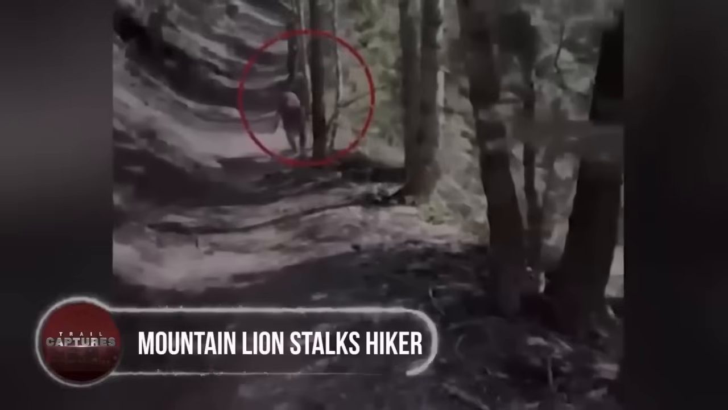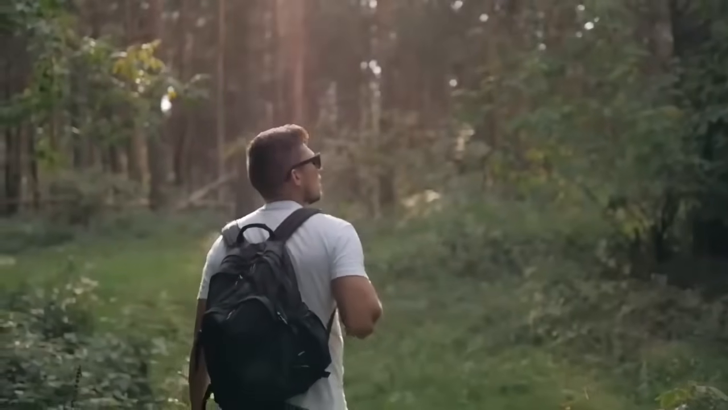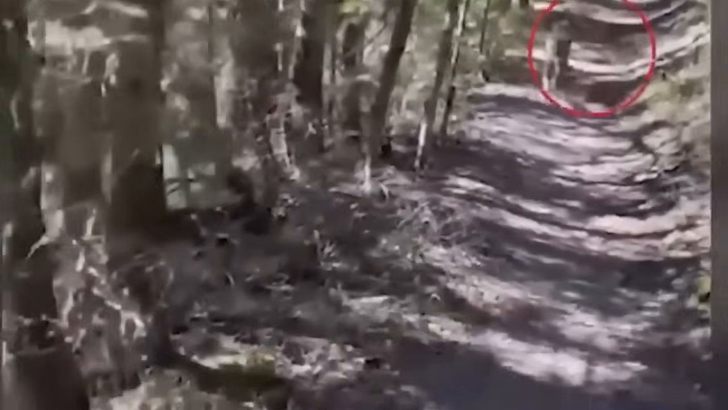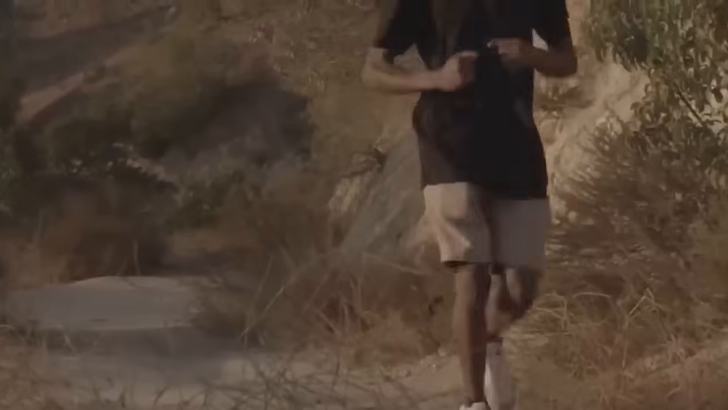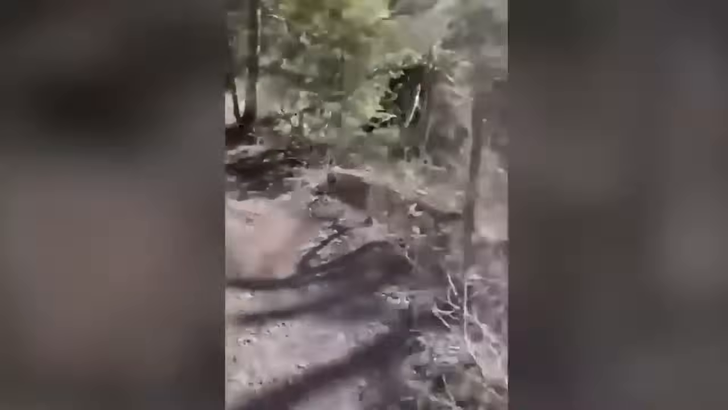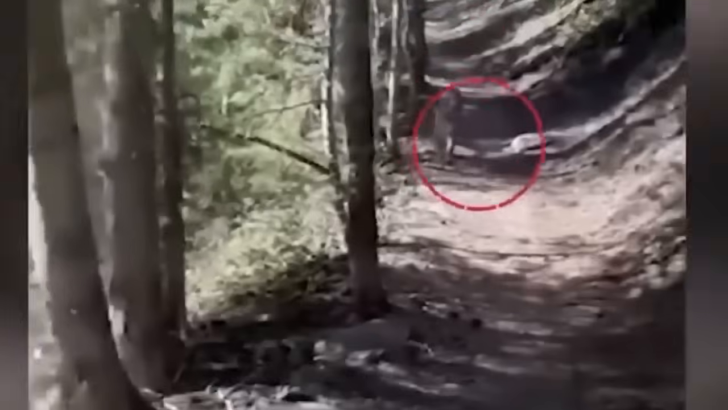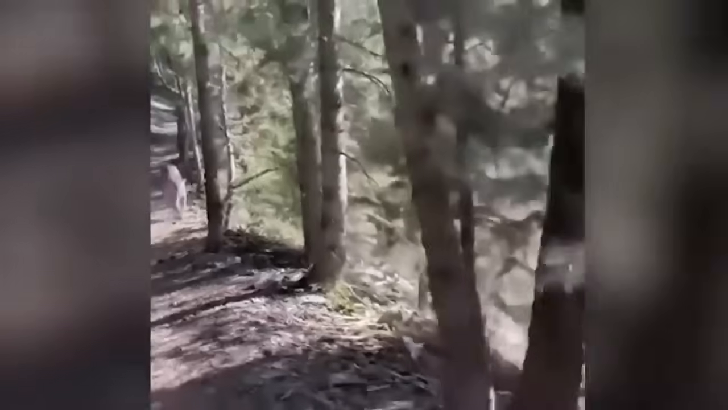Mountain lion stalks hiker. In the heart of the forest, a hiker found themselves face to face with a furious mountain lion. The predator's instinct kicked in, and it gave chase to the fleeing hiker. The hiker, desperate to escape, ran as fast as possible, hoping to reach safety. With adrenaline pumping, the hiker raced ahead, praying for a miraculous escape from the relentless mountain lion's pursuit. The trail camera captured this hair-raising chase, revealing the raw intensity of survival in the wild.